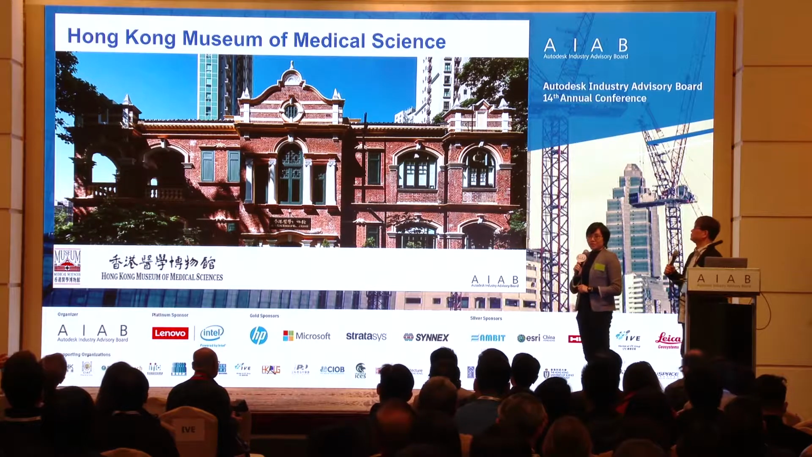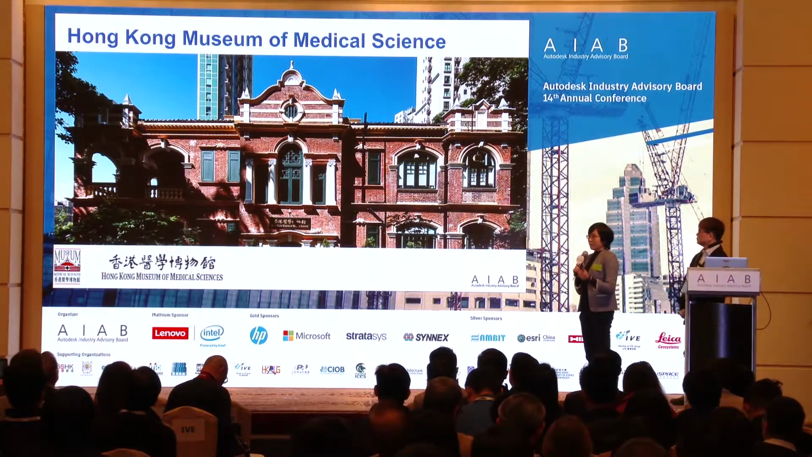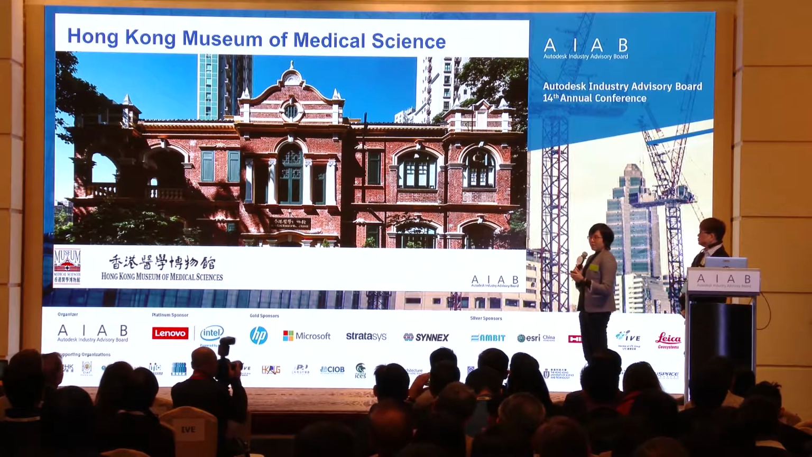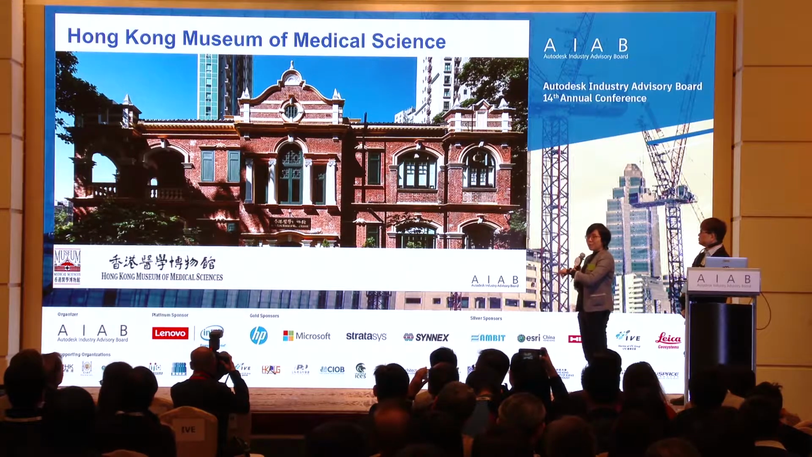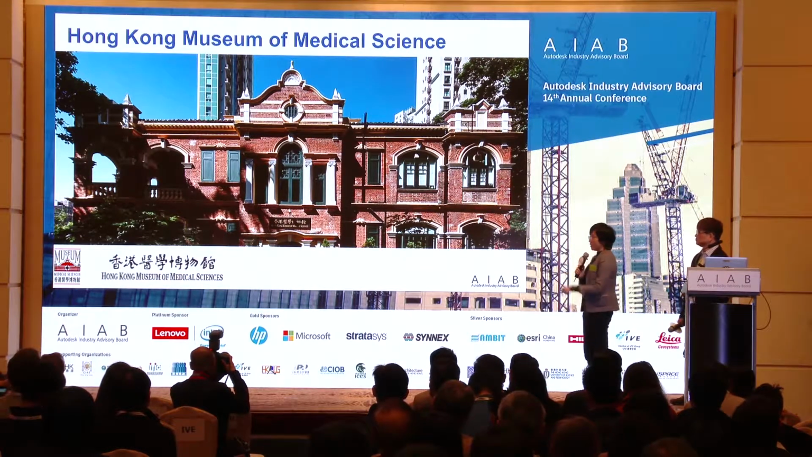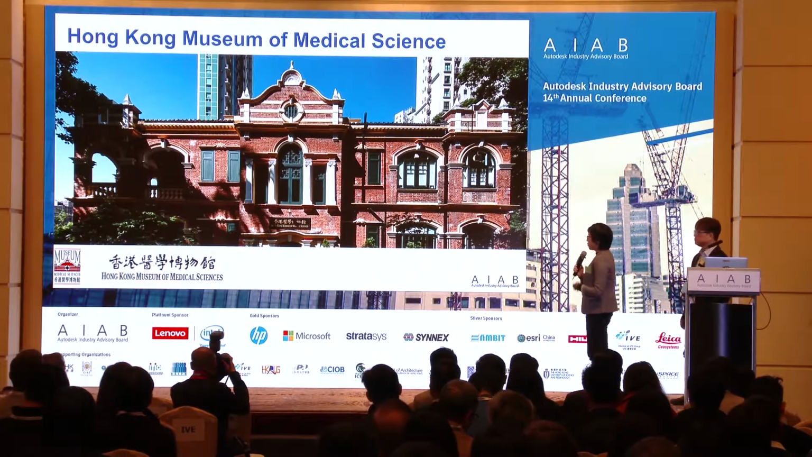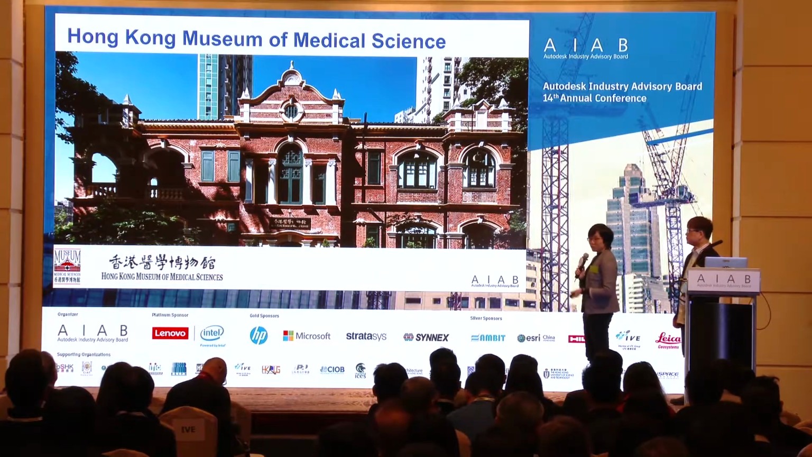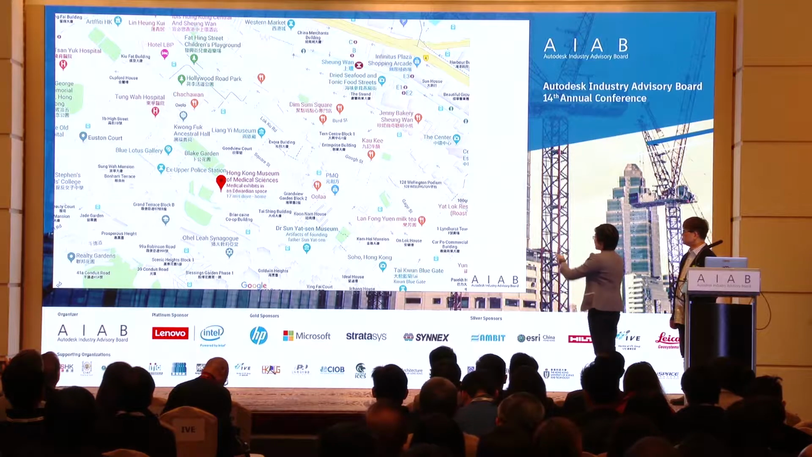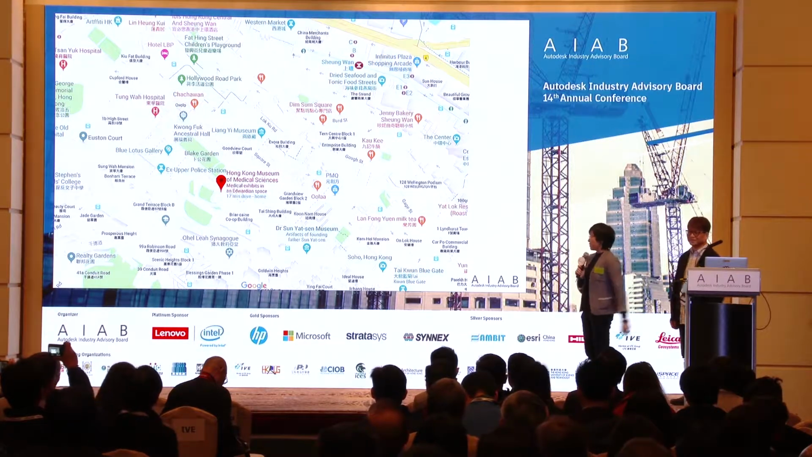This museum is located at the Mid-Hills. If you take the MTR, you can go to Sheung Wan station and walk along to Man Mo Temple, and then walk about 3 to 5 minutes, and you will be there. This is also a historical building in Hong Kong, about 100 years old. This is the location here. So if you have nothing to do on the weekend, you can have a visit here.